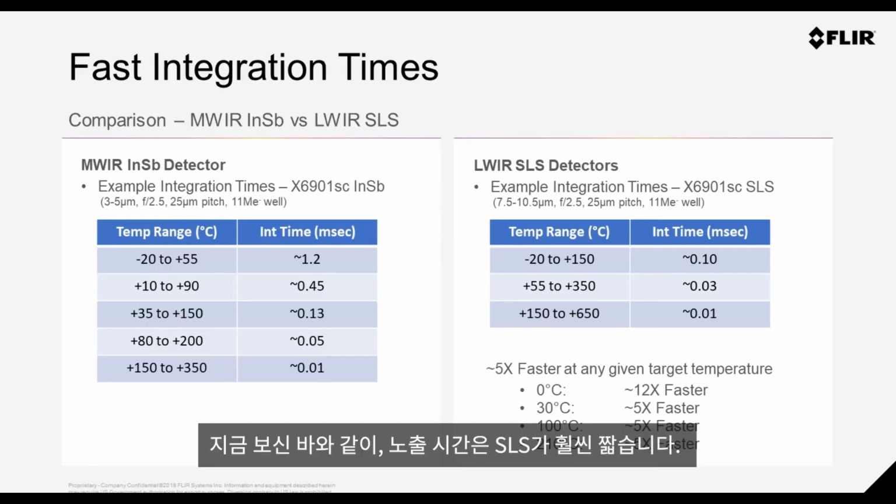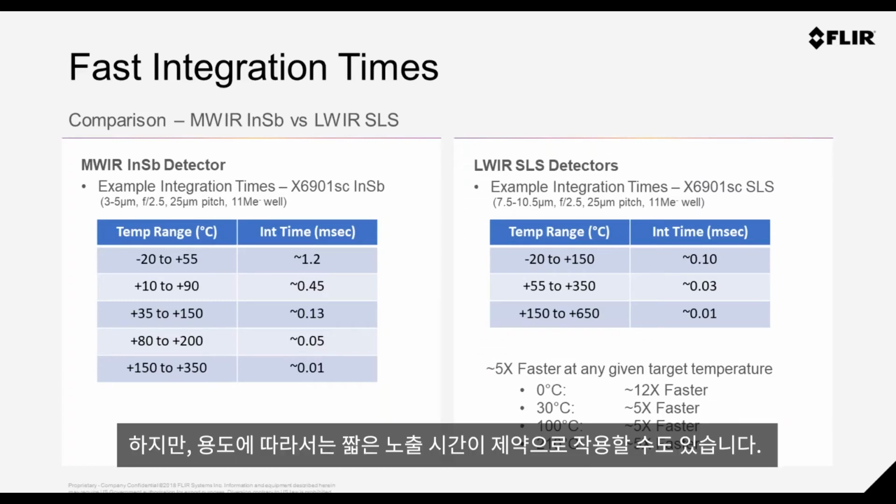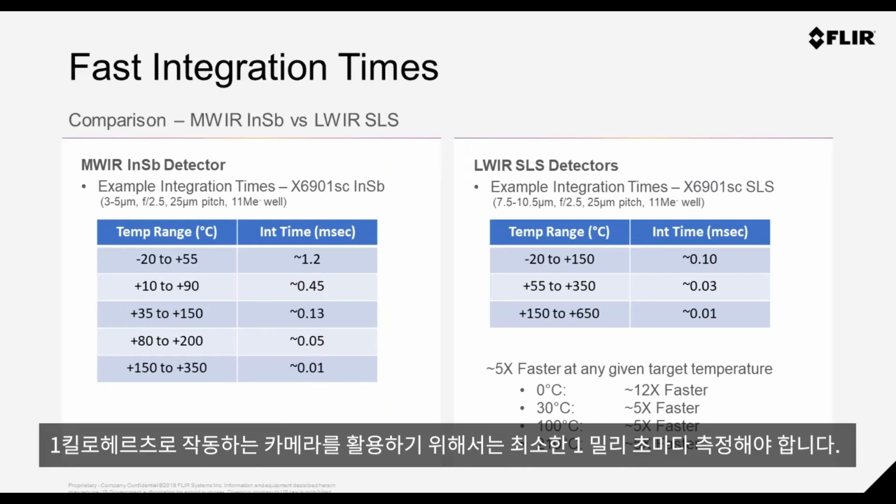So the obvious point here is a shorter integration time. But in some applications, that might limit you. Let's say, for example, you want to operate the camera at a kilohertz. Well, if we calculate frequency and period, if we want to operate at kilohertz, our images need to be taken at least every millisecond.